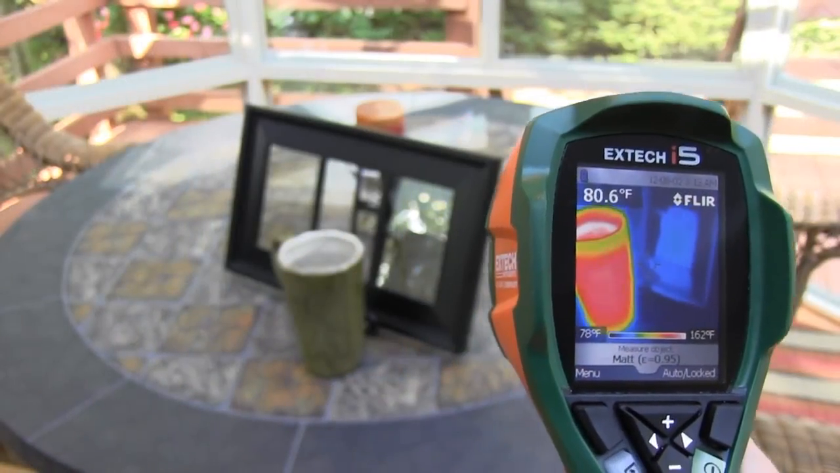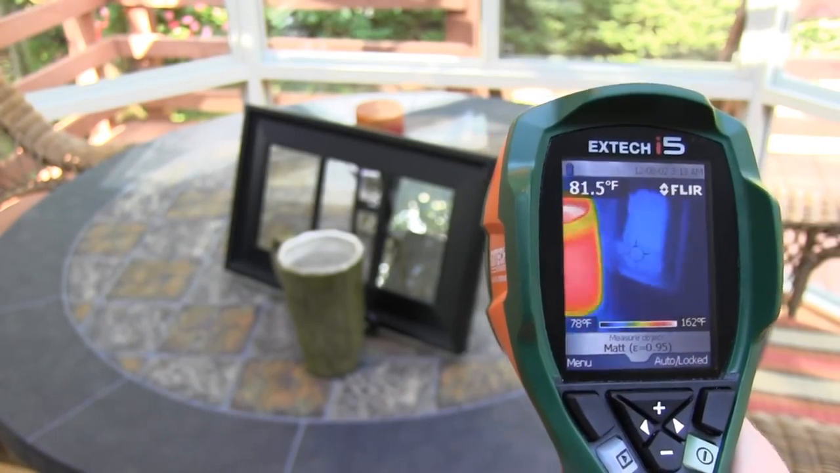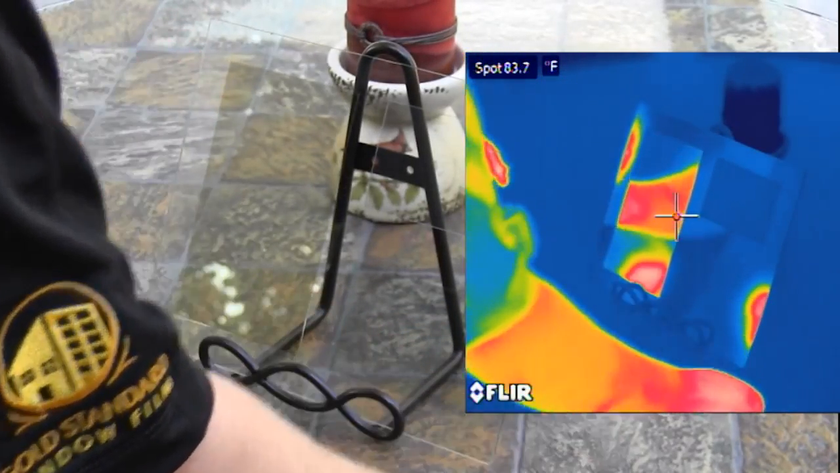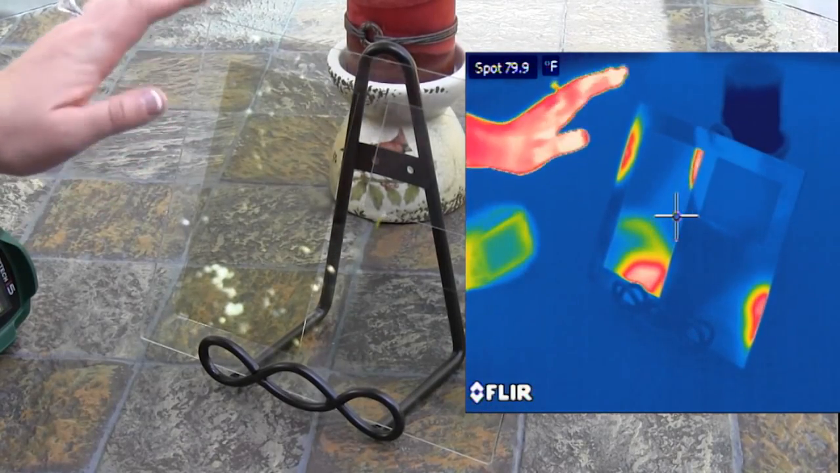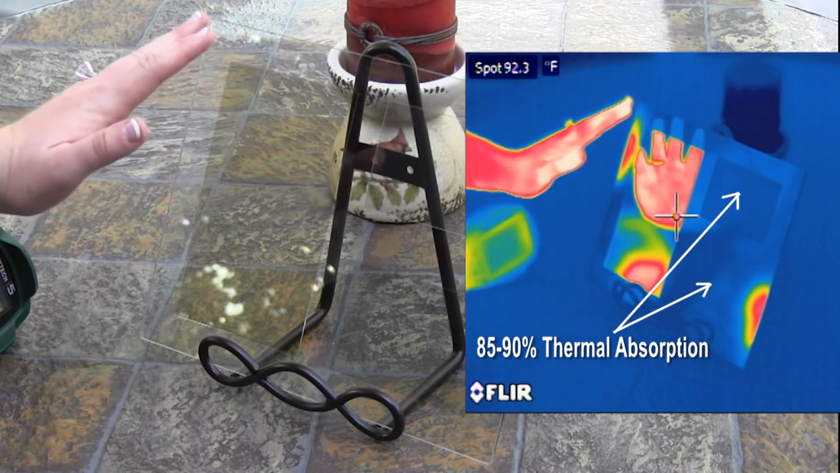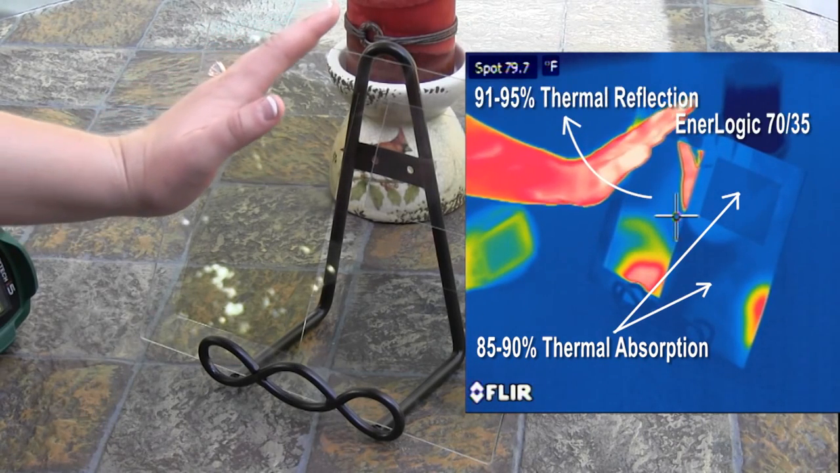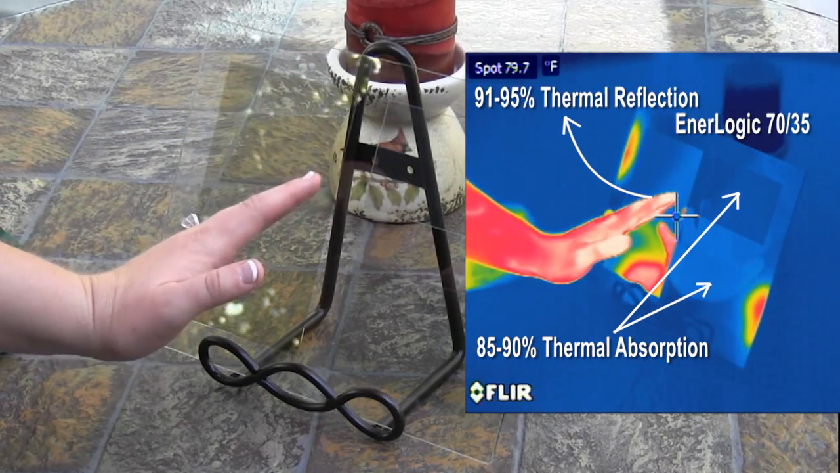The X-Tech i5 from FLIR is an inexpensive thermal imaging camera that can bring to the human eye a moving image of what is happening when heat energy, radiated from room temperature objects, strikes ordinary windows. Untreated windows, and those treated with ordinary solar control window films, absorb all but about 10 to 15% of this energy, and lose it to the outdoors. But EnerLogic 70 reflects well over 91% of the thermal energy back into the room.